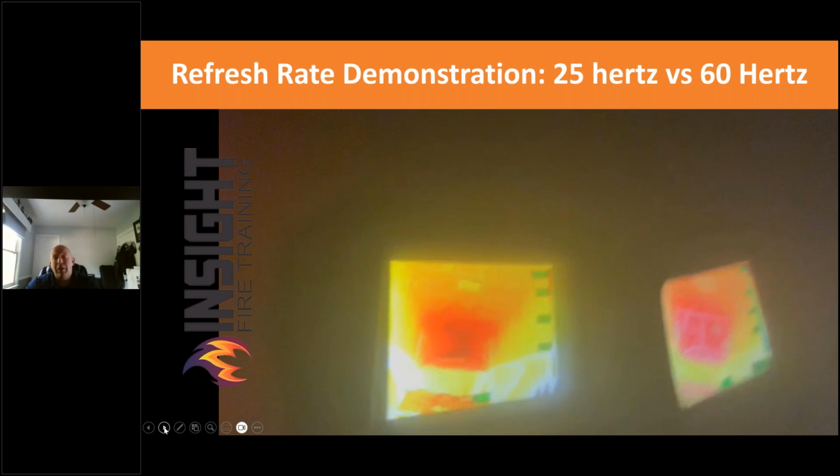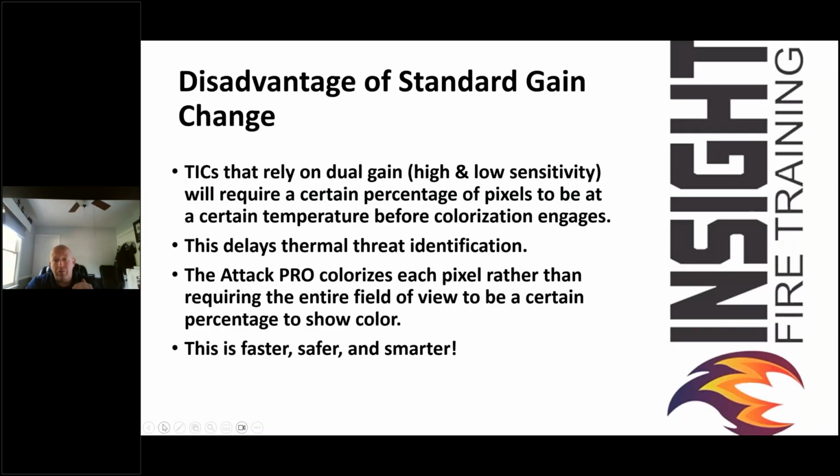I'm not going to badmouth any camera because I love thermal imaging. I'm a thermal imaging advocate. Whatever you got, we're going to teach you to use it. I'm trying to show you one that works easier, safer, and smarter. And why I think mixed gain is going to rule the world is standard gain mode slows firefighters down. It does. It's just a fact. I've seen firefighters outrun a Bullard, which is 0.3 of a second delay, and that's crazy to even think they could outrun it because they're moving so fast and swinging it around.